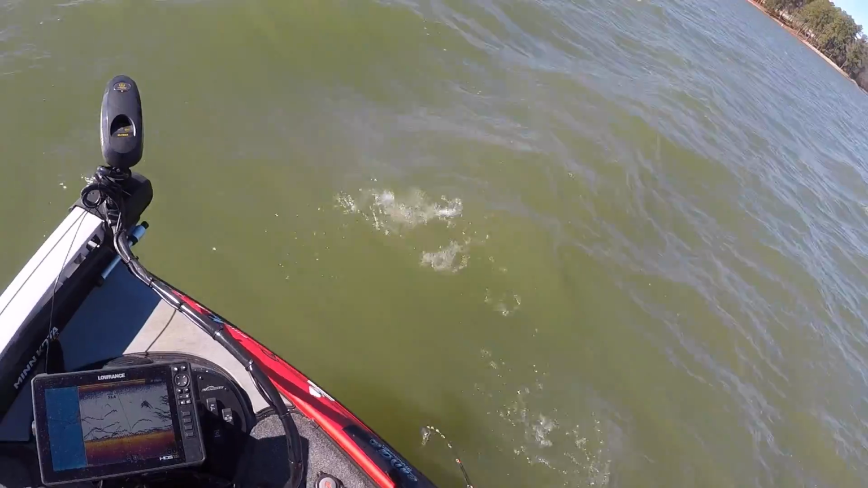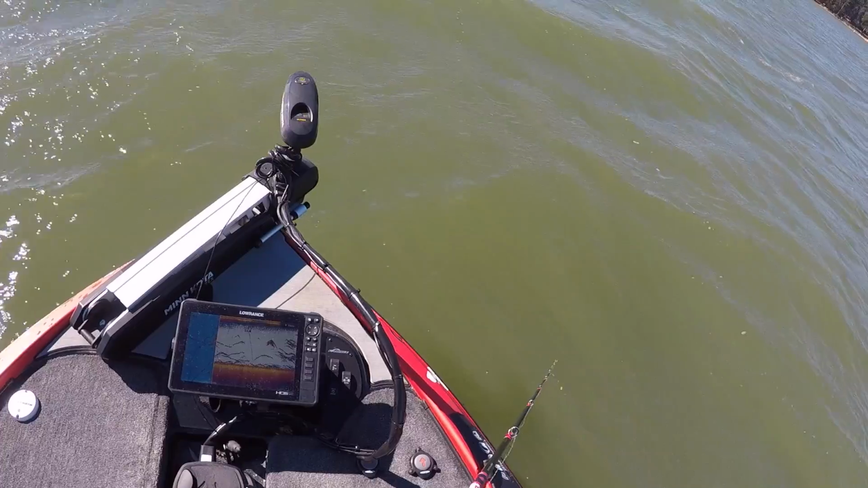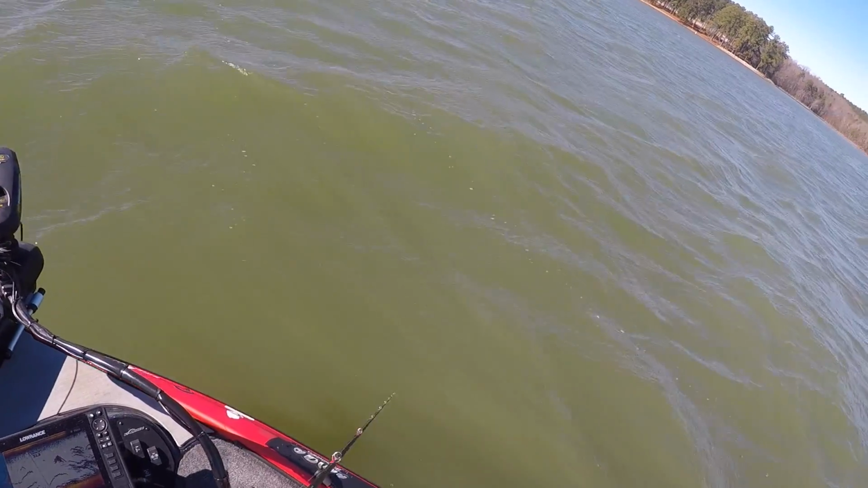You can reel it up to them, like I see some on the graph now. I'm gonna reel up to them. But they won't hit it suspended. You gotta run it all the way back down to the bottom if you wanna get in the bite. Like the graph is loaded up right now.